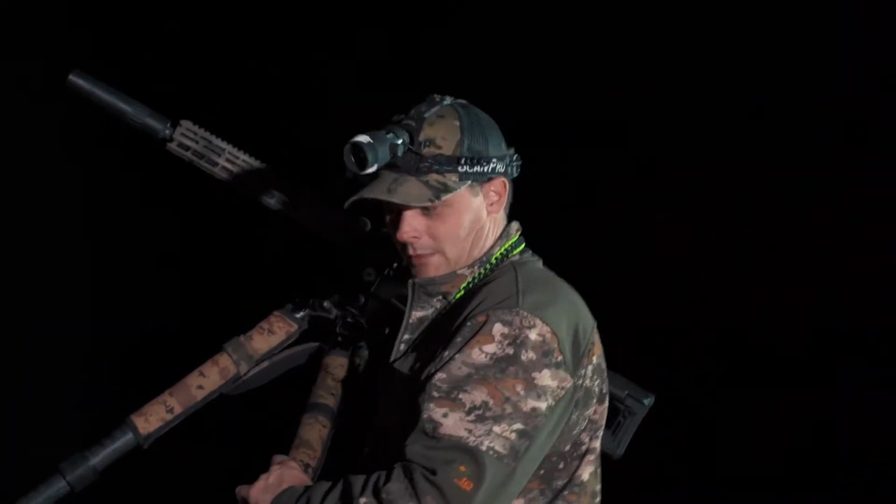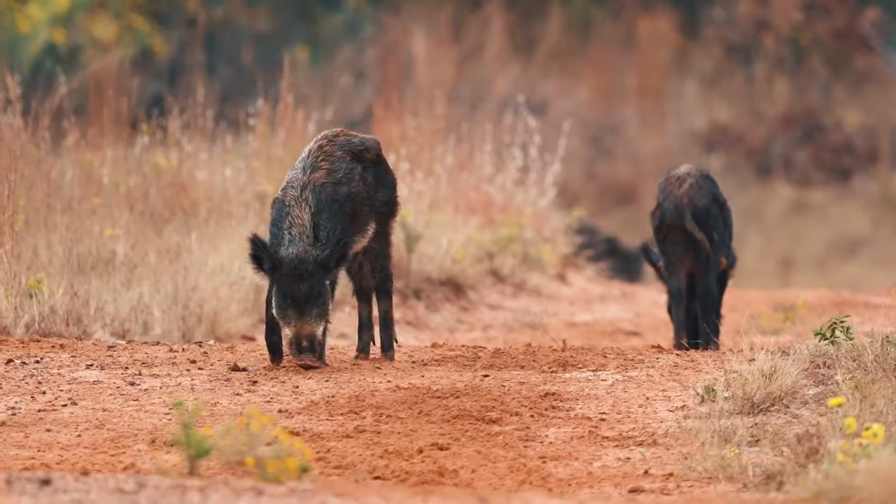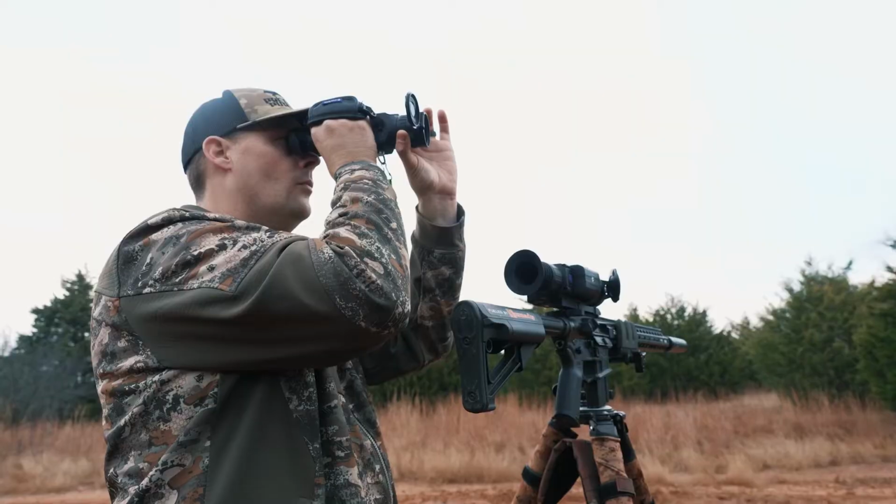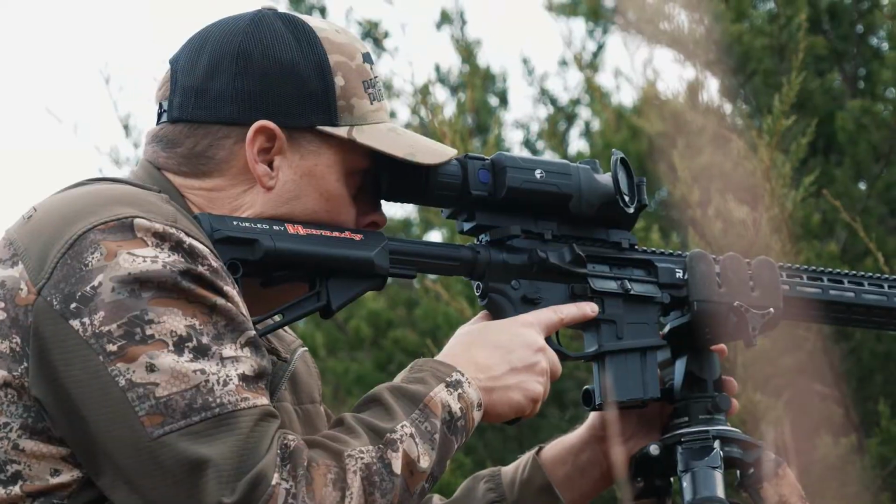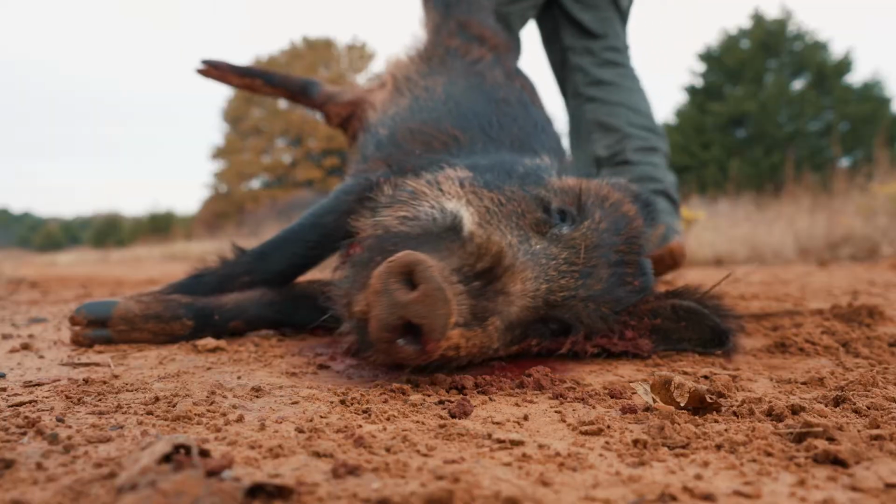That's a good size pig there, Bobby. You can tell he'd been playing in that mud. That was fun. There's something different about stalking these things in the daytime.